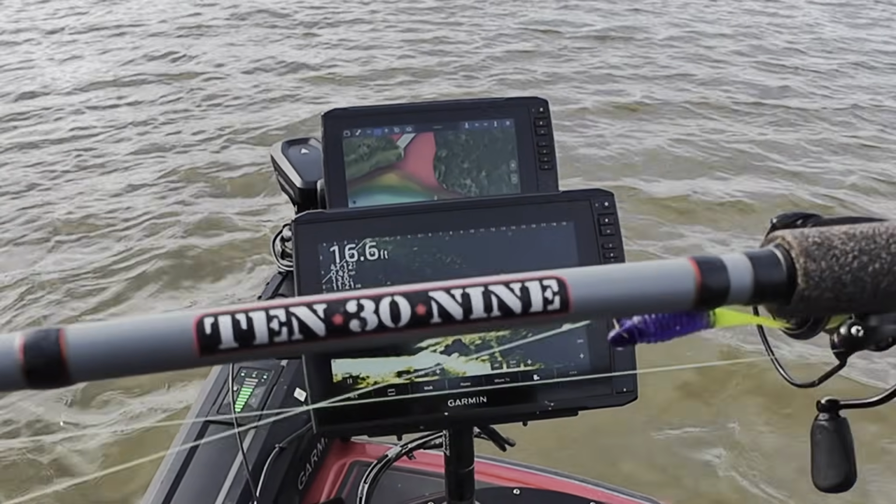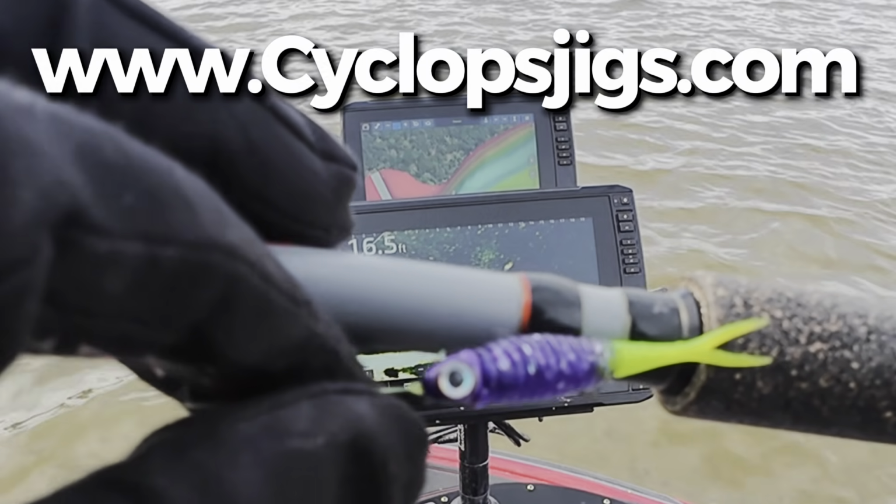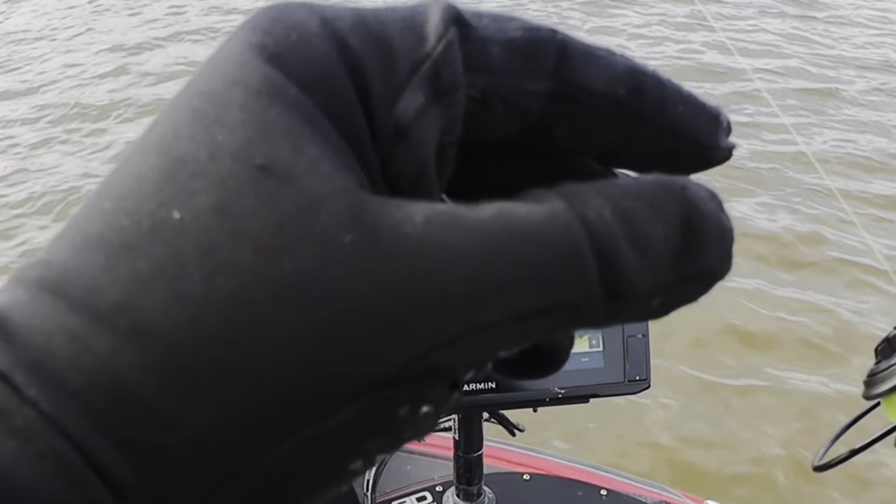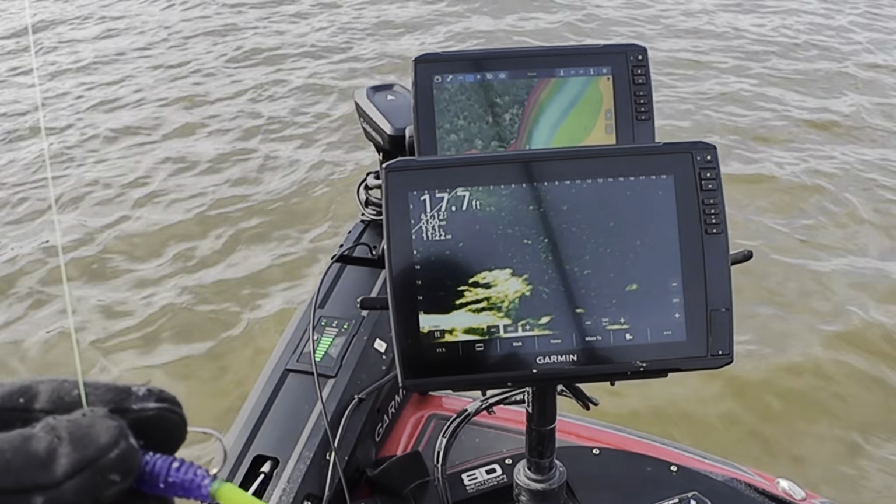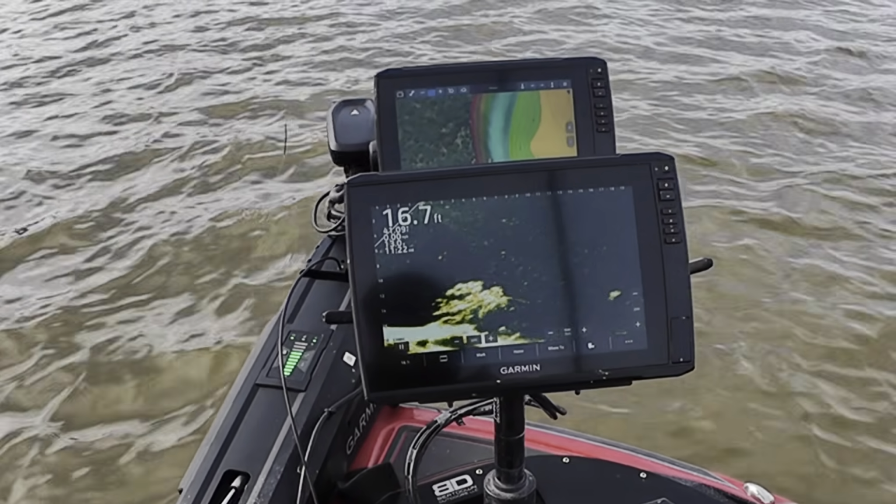So I picked up my 12-foot 1039. I got a quarter-ounce Dragon Master weight, the 16th Cyclops paired with the Snacky Lures FS 300 purple and chartreuse. Let's see if we can catch some here. Water's kind of dirty, so this purple and chartreuse is a really nice color combo for dirty water. So let's drop down in there and see what we can pull out.